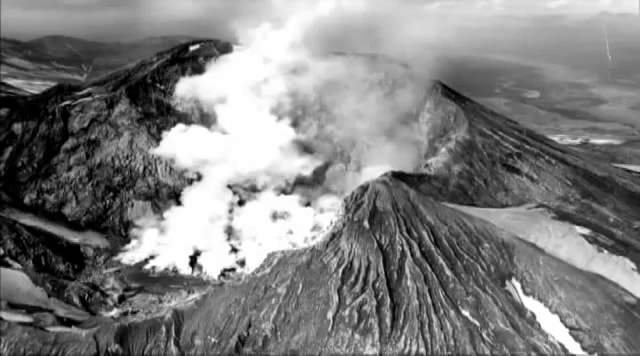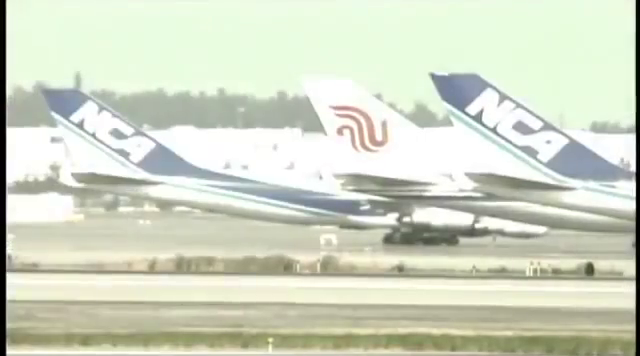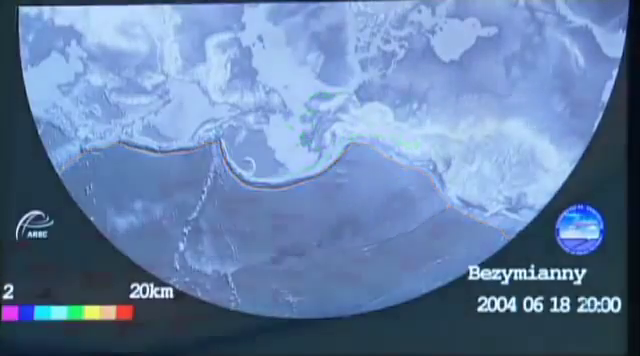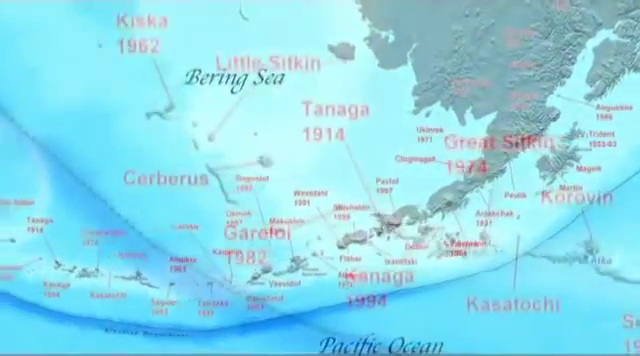Typically it's the volcanoes that you don't know too much about that surprise you. And volcanic surprises can wreak havoc for air travel and transportation. That's one of the main reasons researchers are so interested in monitoring volcanic eruptions. Alaska is part of the Pacific Ring of Fire and home to about 80% of the active volcanoes in the United States.